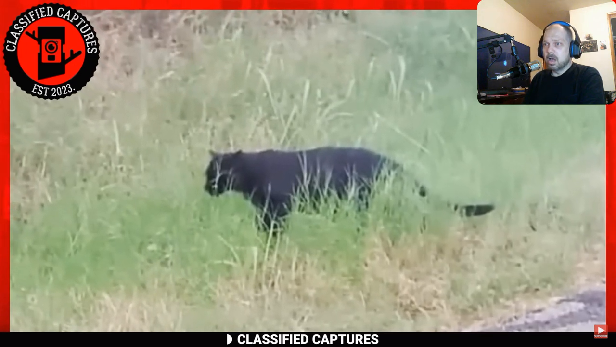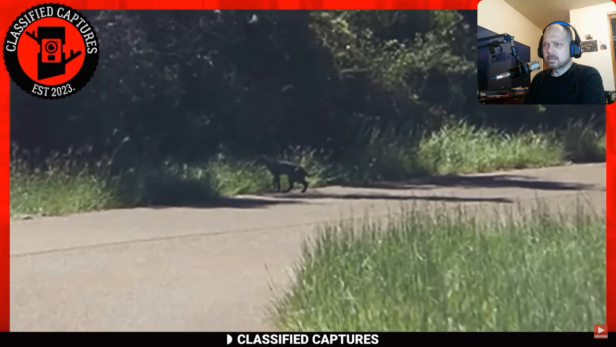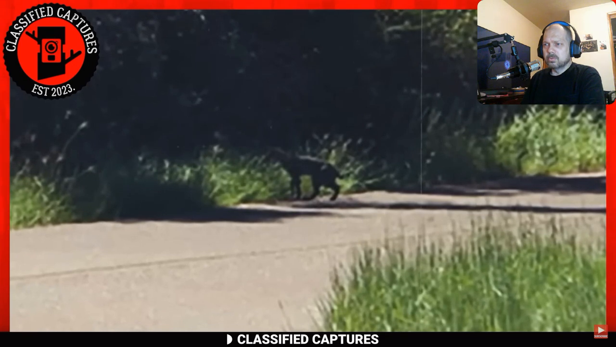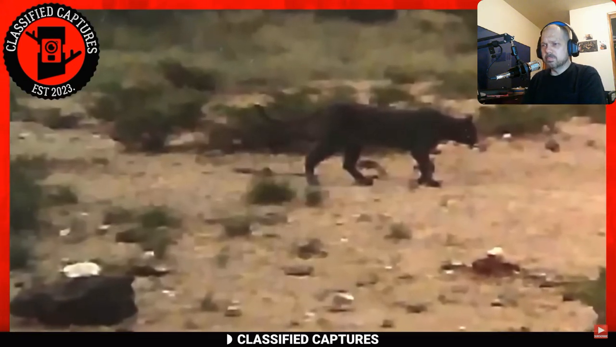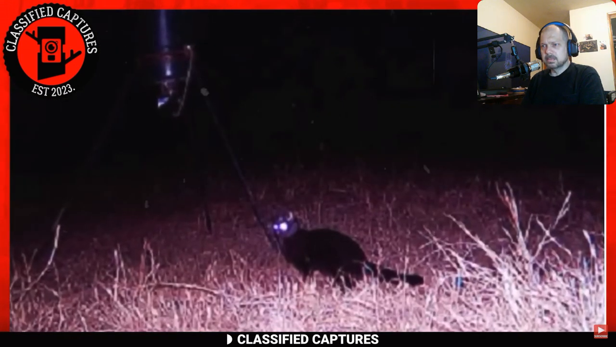Moving with an air of mystery and intrigue, it's through the lens of a phone and a trailcam that this footage was captured, revealing a creature that has come to be known colloquially as the beautiful Black Panther. Its massive form bears a resemblance to the renowned Texas black cat, lending it this casual moniker.